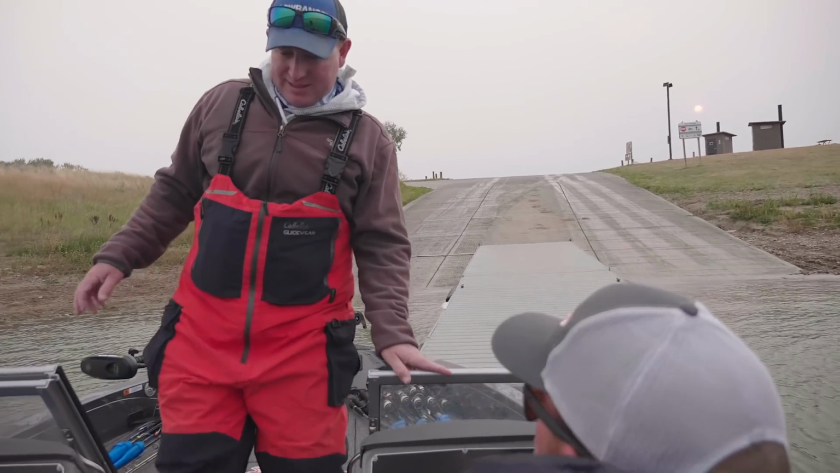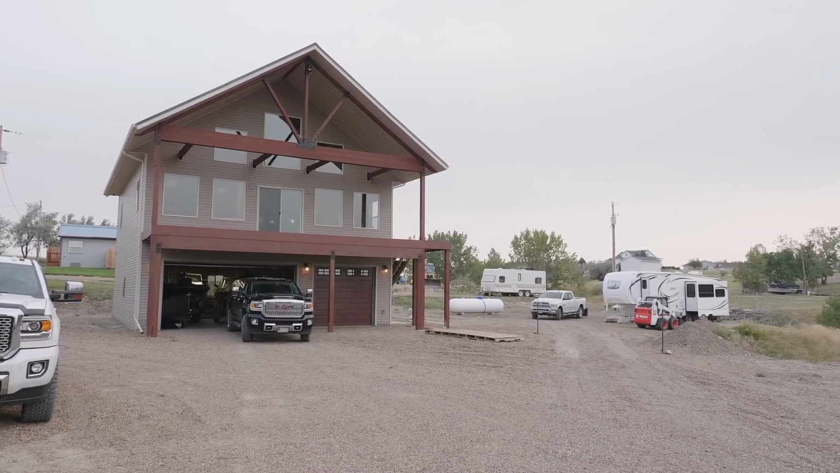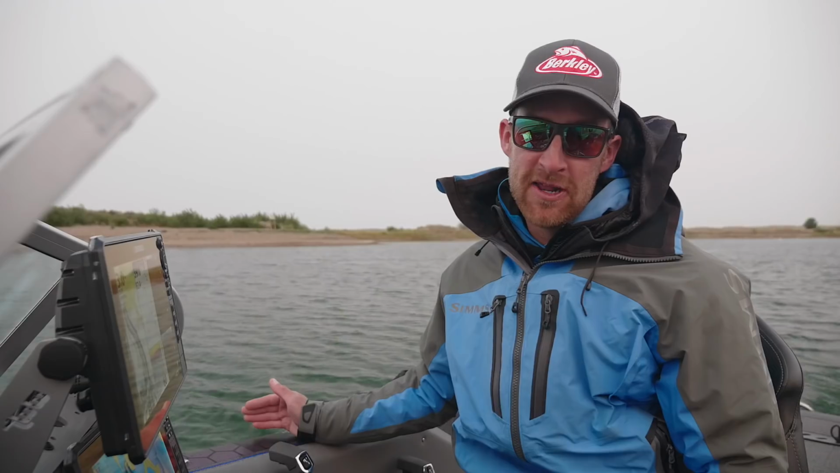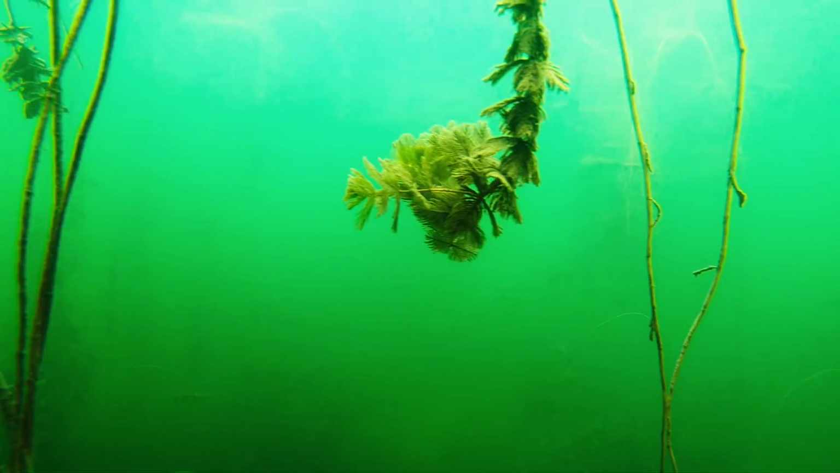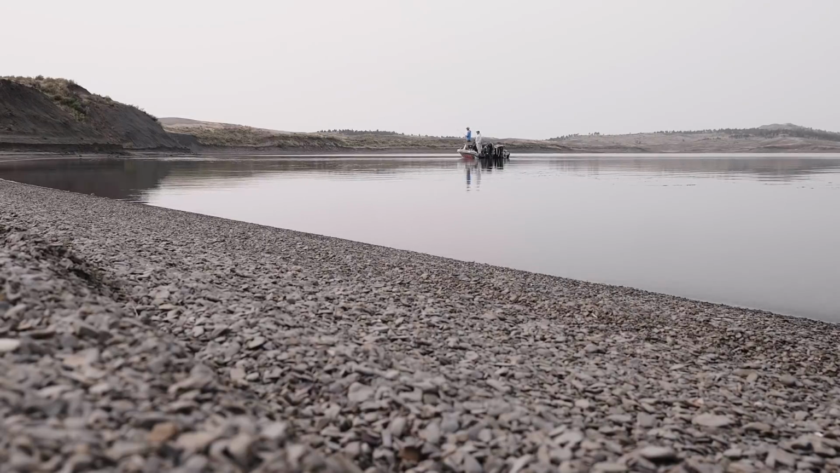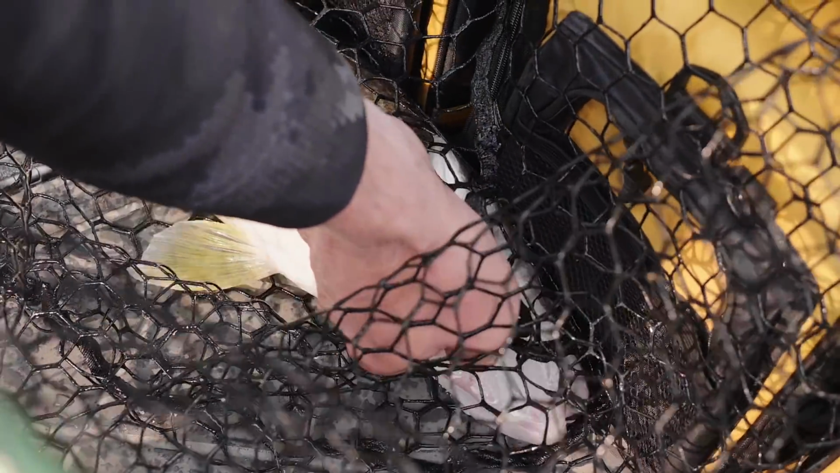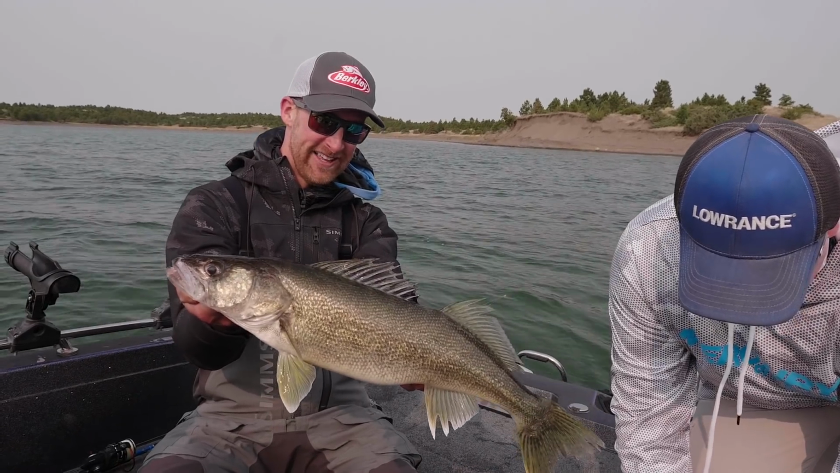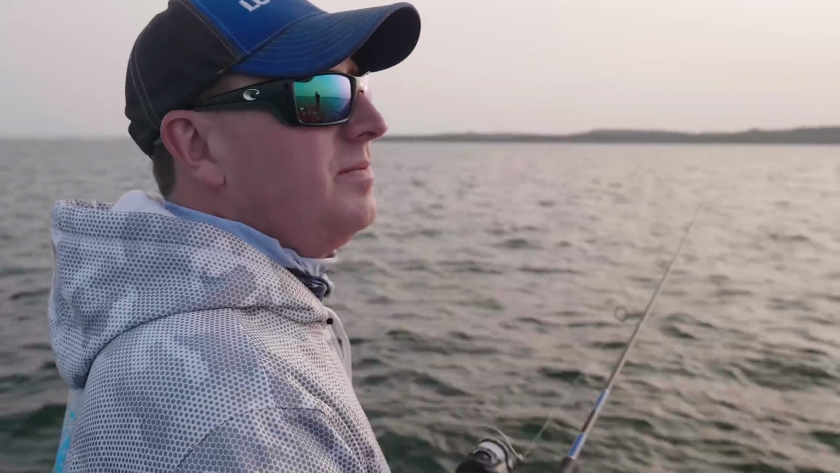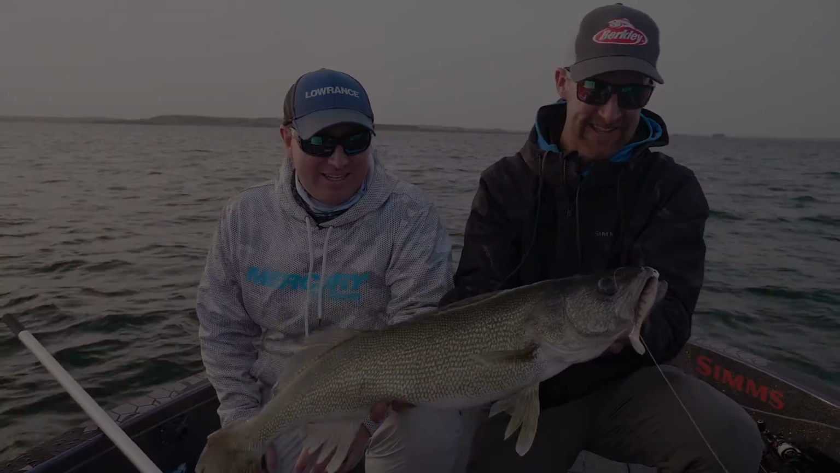I decided to call one of my good buddies, Jesse Reuter, who is building a cabin out here and loves the reservoir. So when he told me that late September there's a shallow weed bite, I set sail, headed west, and here we are. I'm looking forward to hopefully catching some fish in some shallow weeds, but we're gonna try whatever it takes to catch these huge walleyes. Jesse is gonna show me where to catch some of these mega walleyes.